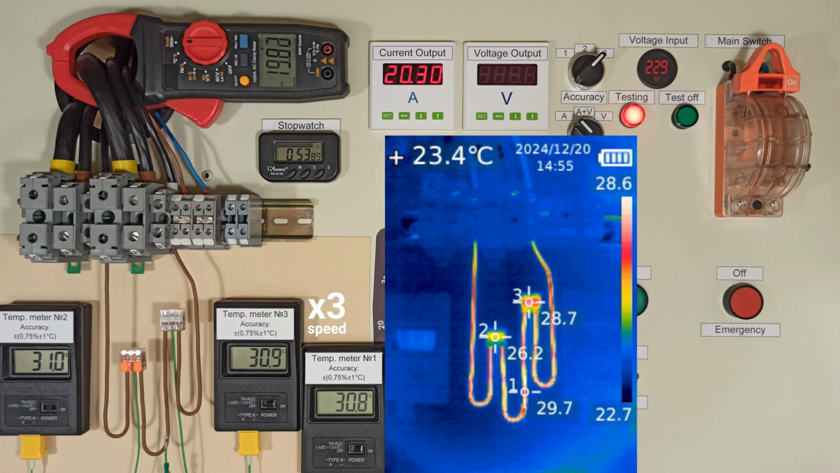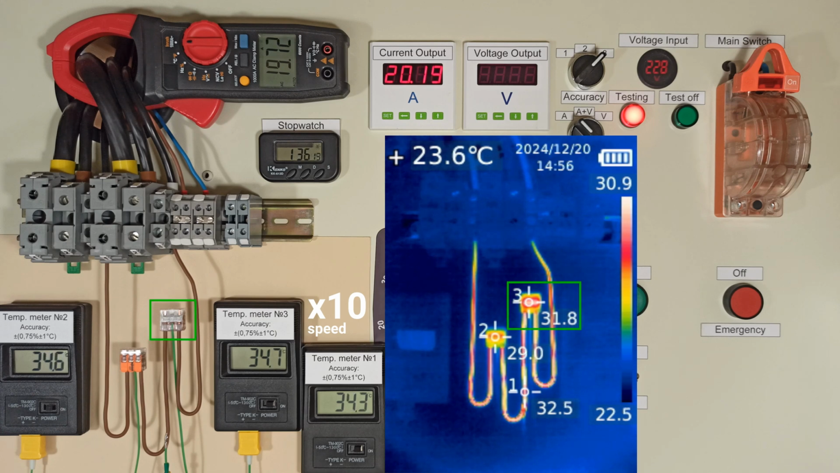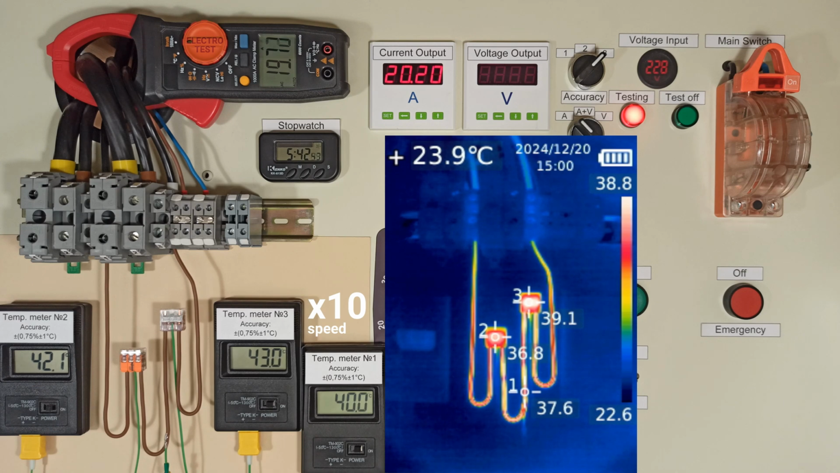Let's check the thermal imager. We can see that the highest temperature is on the wire and on the Wago, which is turned with its back side. It's 2 degrees higher than the Wago with the front side. Returning to the temperature sensors, we observe that the internal temperature is 42–43 degrees Celsius, while the wire is around 40 degrees.